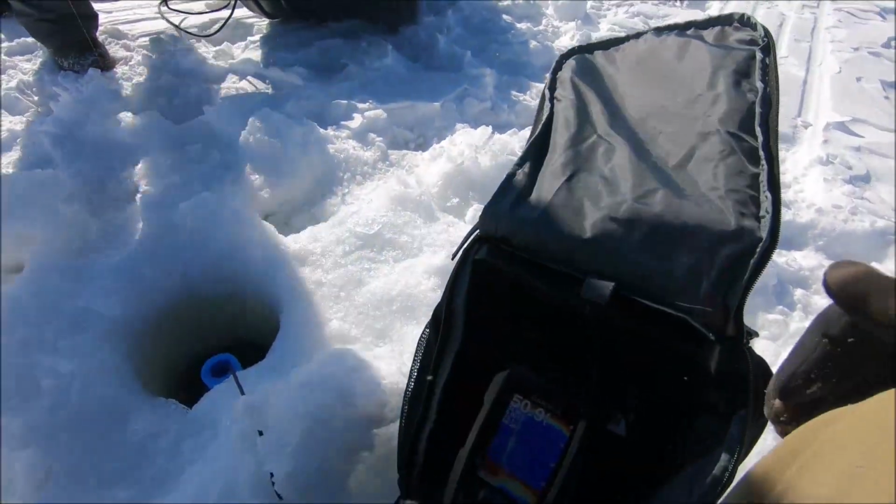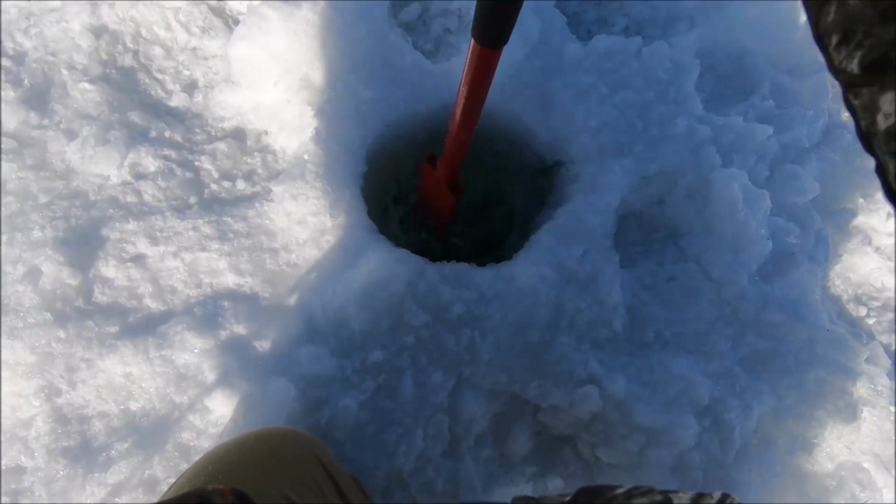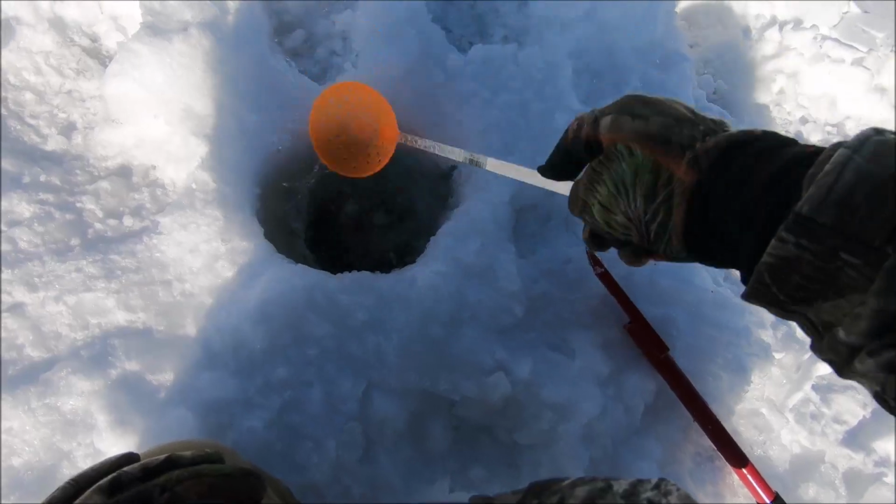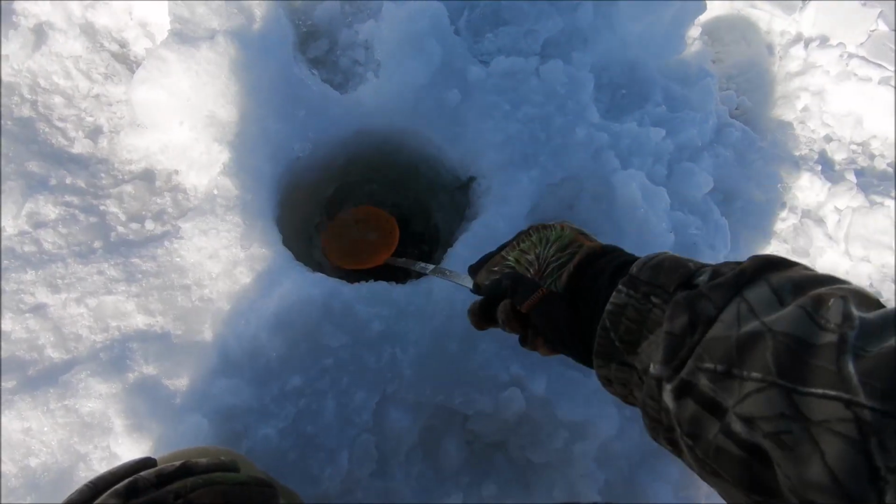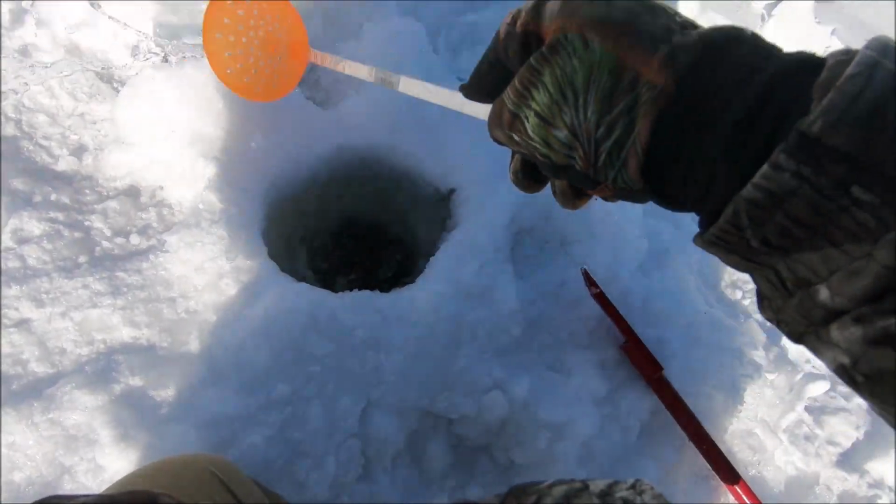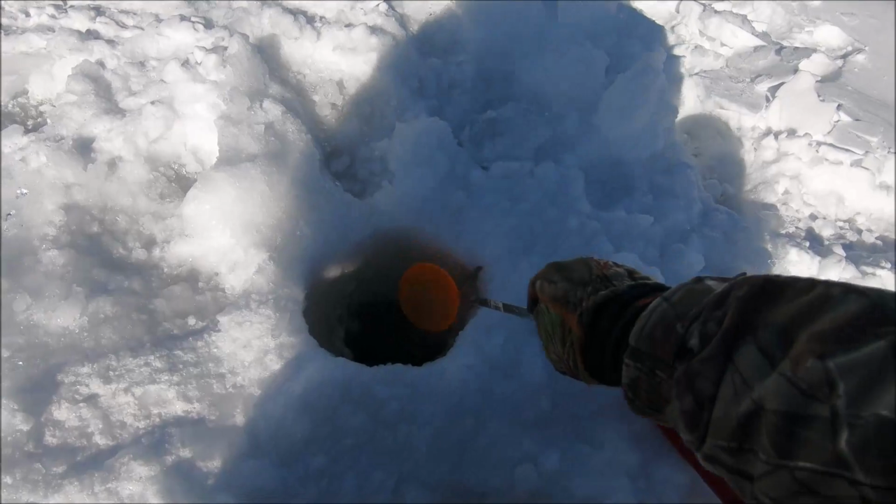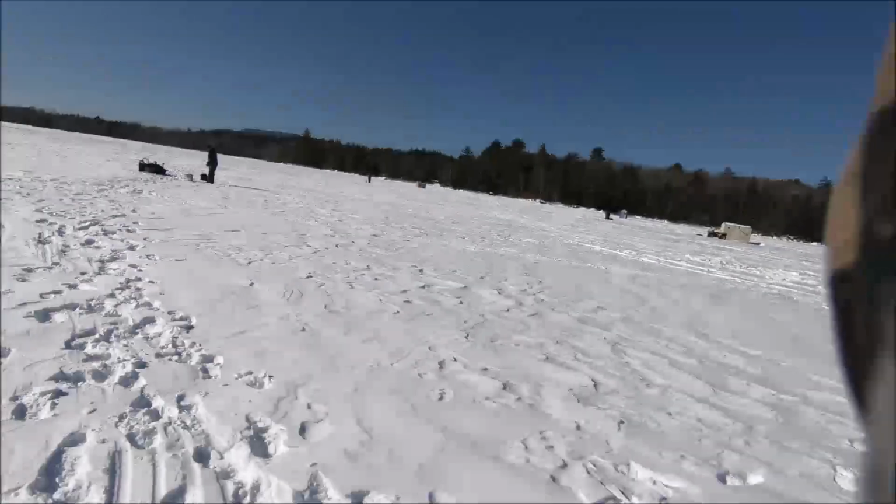All right. Oh man, my knees are killing me. We're going to use some of these old holes because the ice is so thick out here. We're going to set up one more tip up. In New Hampshire, on trout lakes, you're only allowed 2 devices per person. So we want to jig a little. So we'll set up 2 tip-ups with big shiners, and then we'll jig.